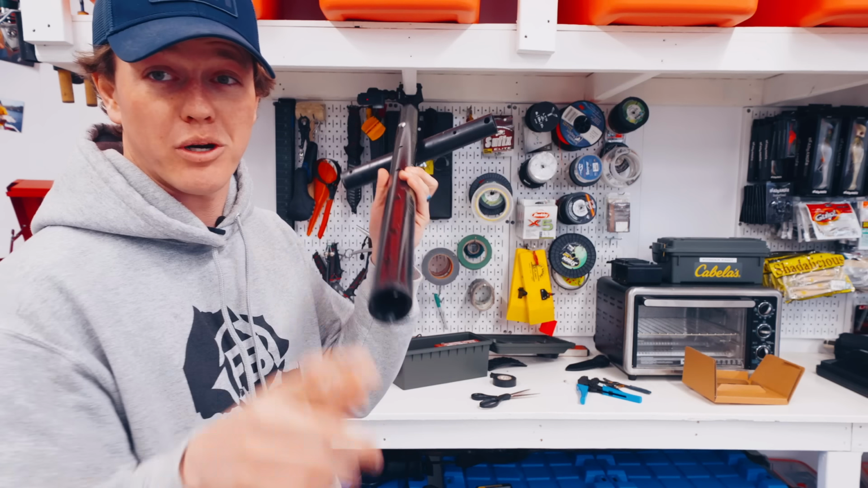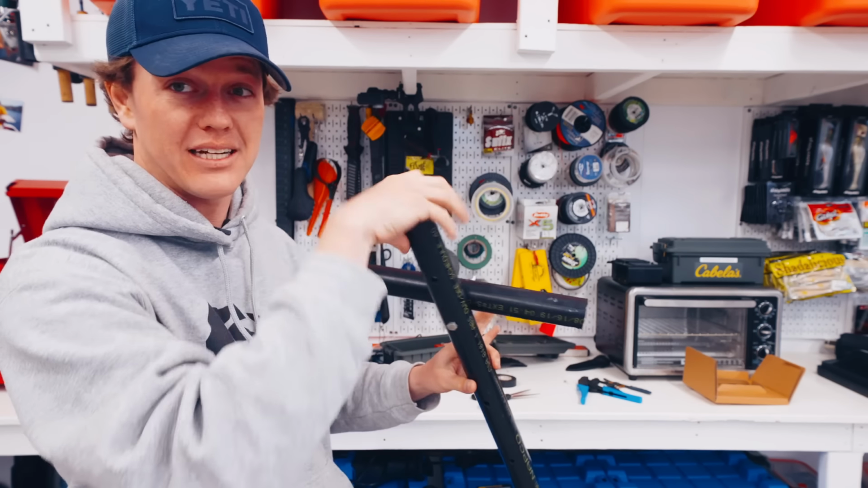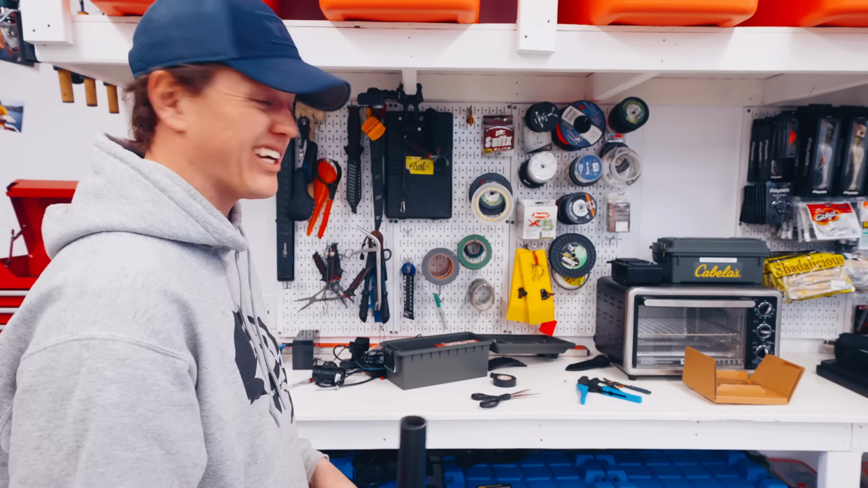Okay, next up we gotta do is we're gonna put the transducer on the bottom. We're gonna pass the cord up through the middle. We'll probably stuff most of the cord in there just to keep it nice and clean. And then we're almost ready to go fishing.